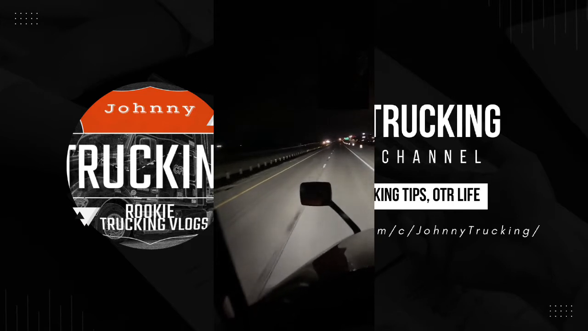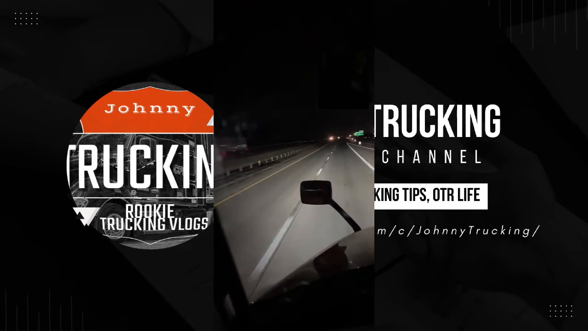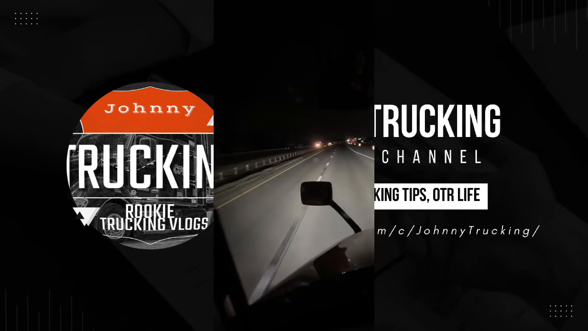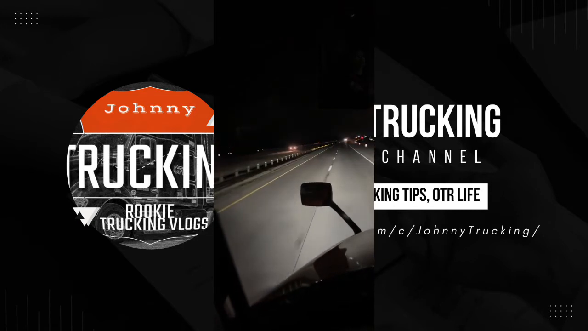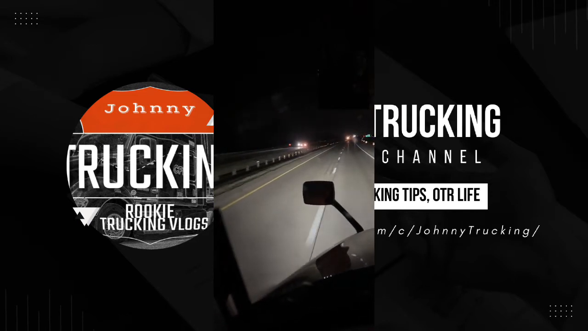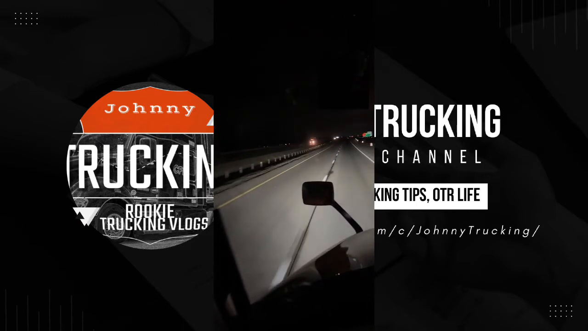For those of you that were wondering if it got fixed, yes, it did. I drove it for probably another 4 or 5 months before I got it switched out to this new truck. But they did have to replace the entire hood. It was not a case of patching up a couple of dings. It was extremely damaged, so in order for it to look nice again, they had to replace the whole thing.